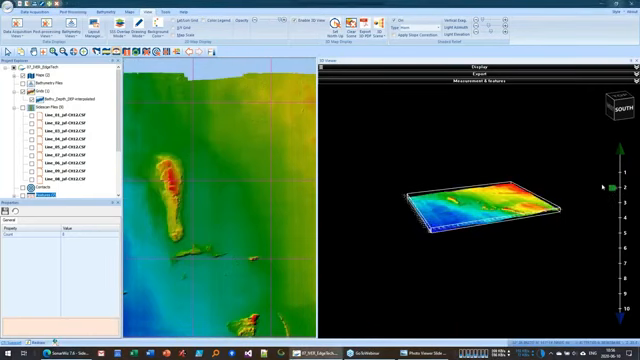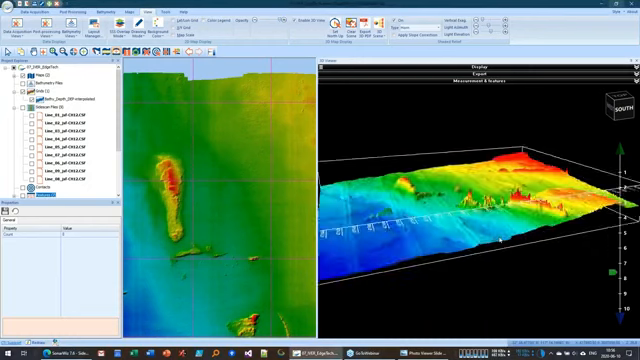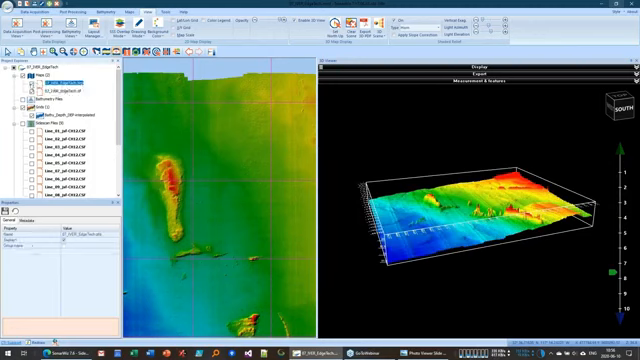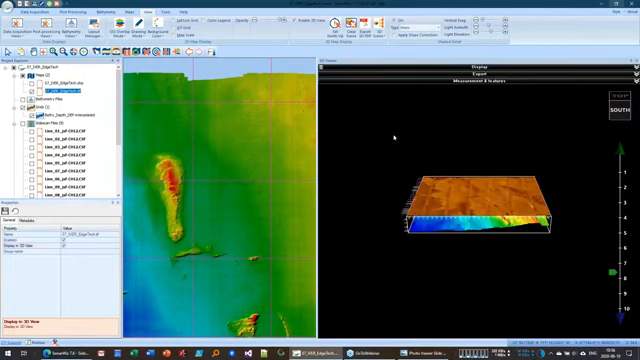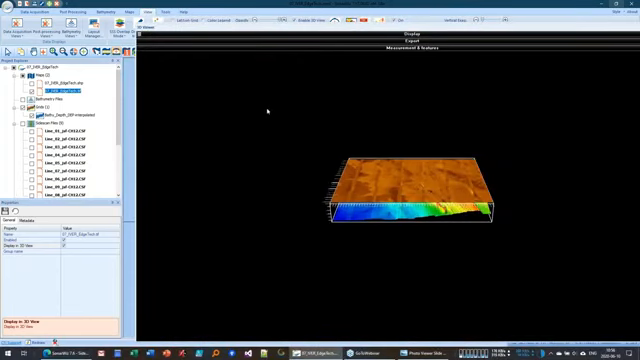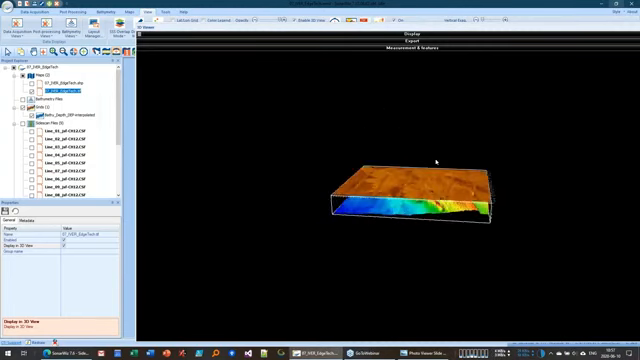You can zoom in and out here. Now we'll go back over here and select our TIFF that we just loaded. And down here in the properties, it says display in 3D. So now our TIFF is kind of floating in space up above our data set here.